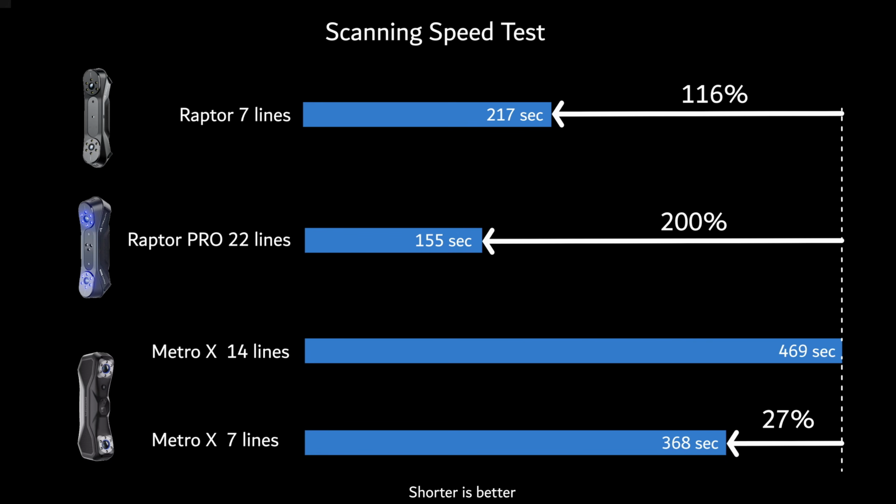The cross line from the Metro X is, one, slower than the 7 lines. Two, it gives a rougher surface than the 7 lines. Three, it used the same amount of markers as the 7 lines. So, what is the point of the existence of the cross line in this 3D scanner?